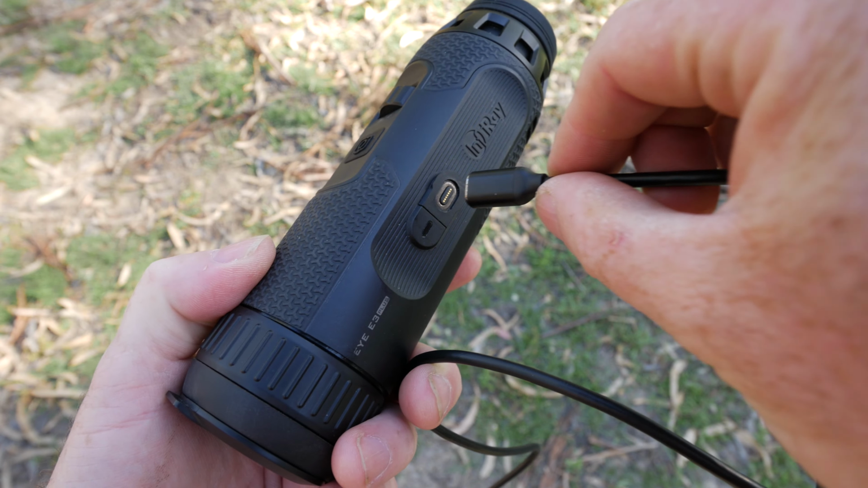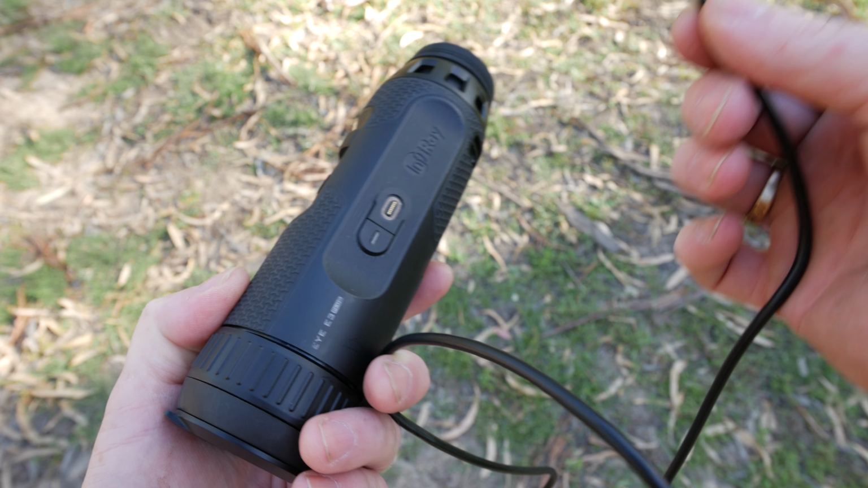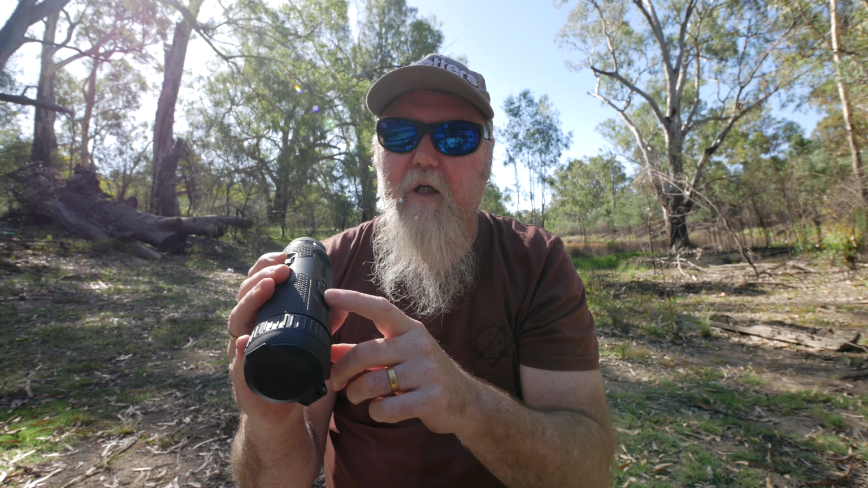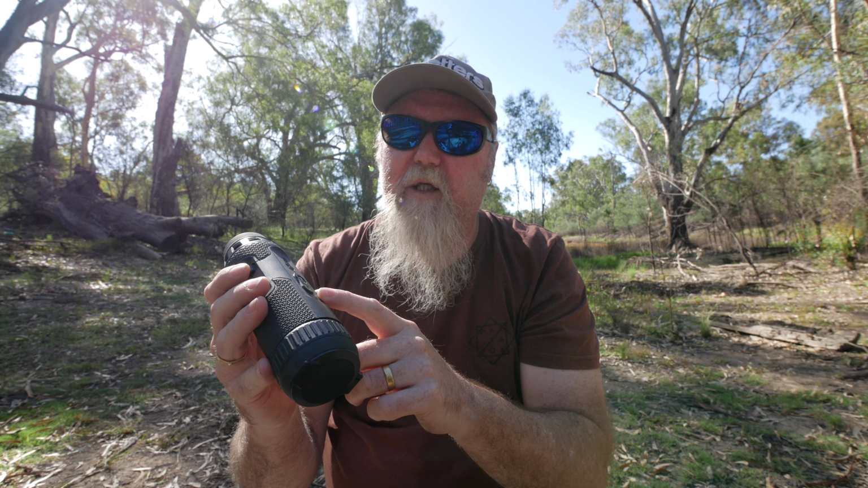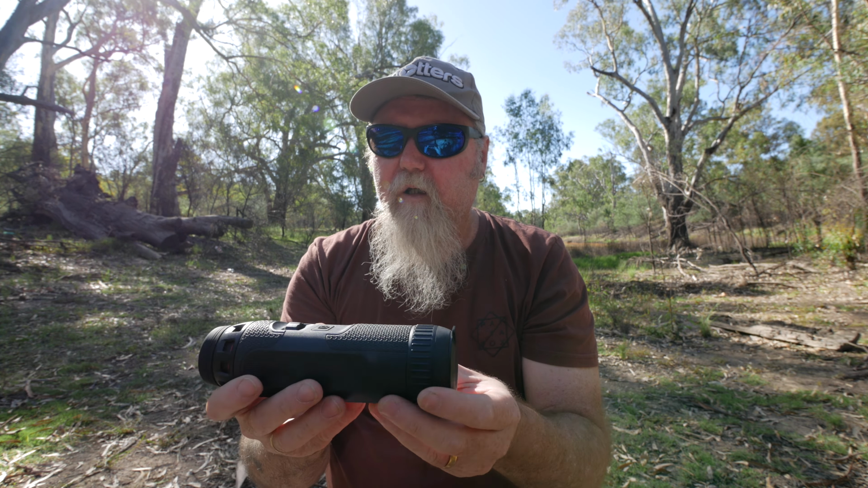The battery charger, when it's magnetic and you hit it on there, there's a little tiny light beside it, and it's very, very dim, and you have to really study it. If it's daylight, you've got no chance of seeing if it's charged or not by that little light. And that was about the only other thing that were cons, but they're really insignificant in the big scheme of things.